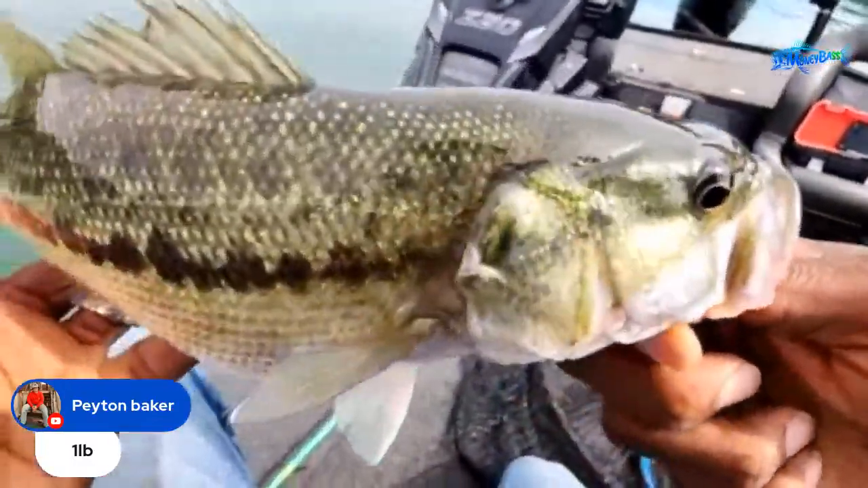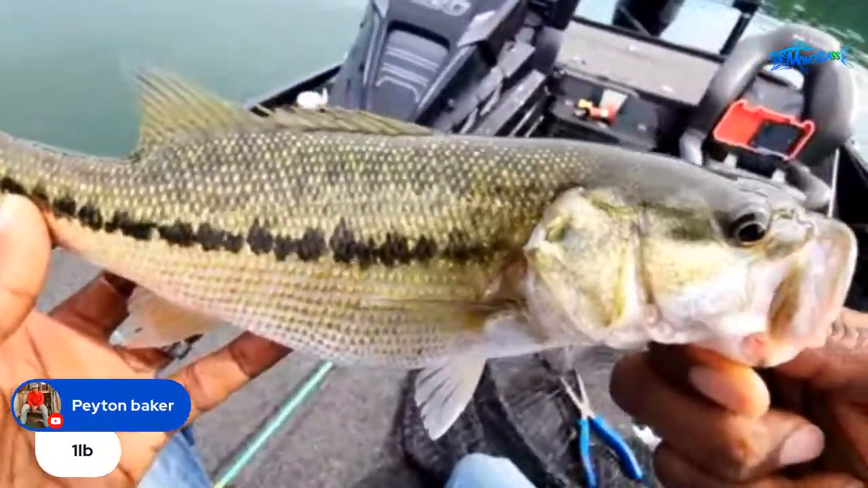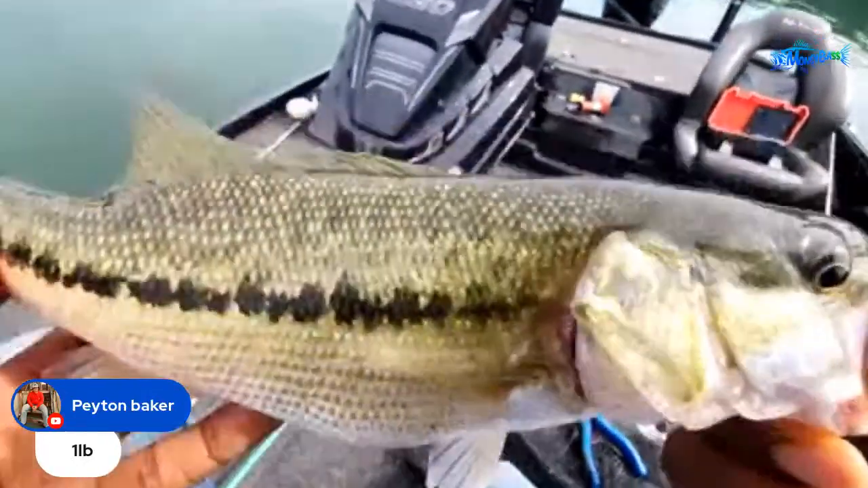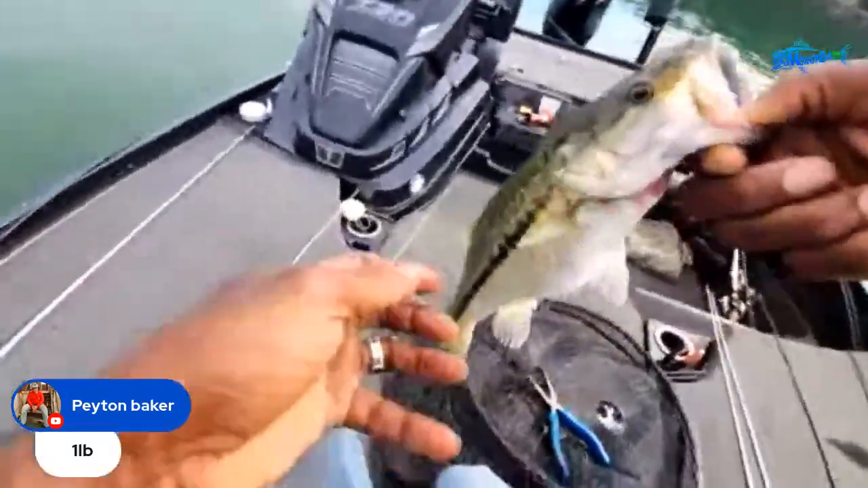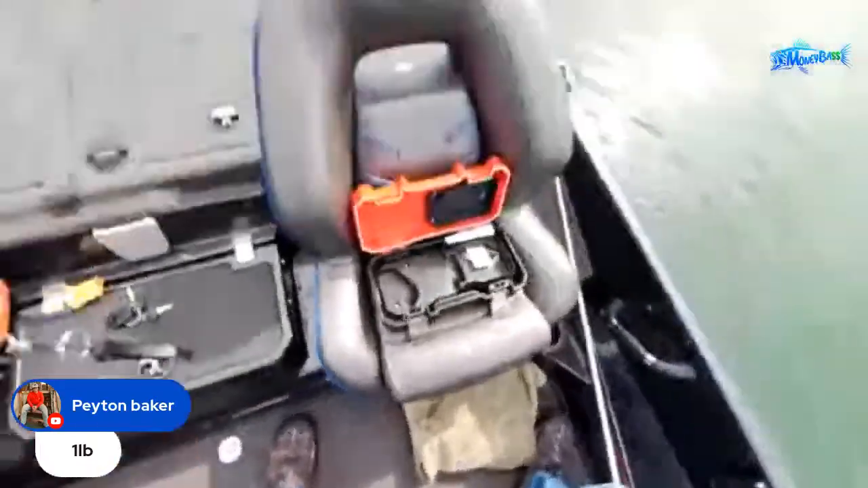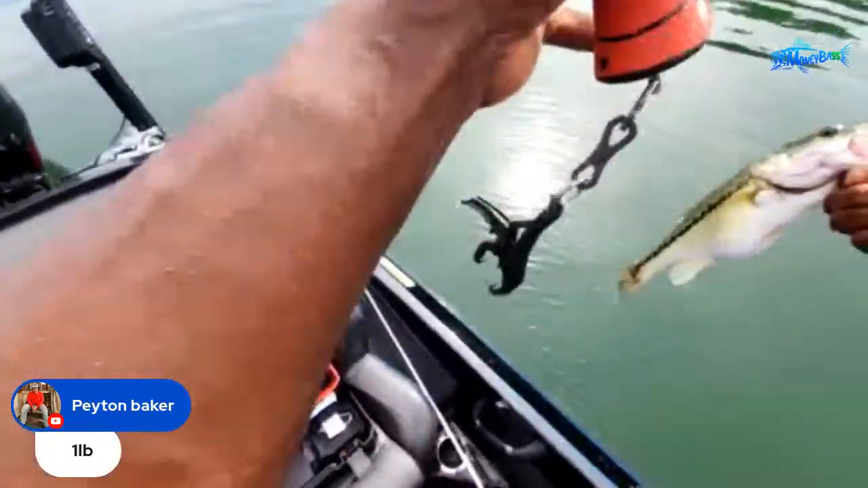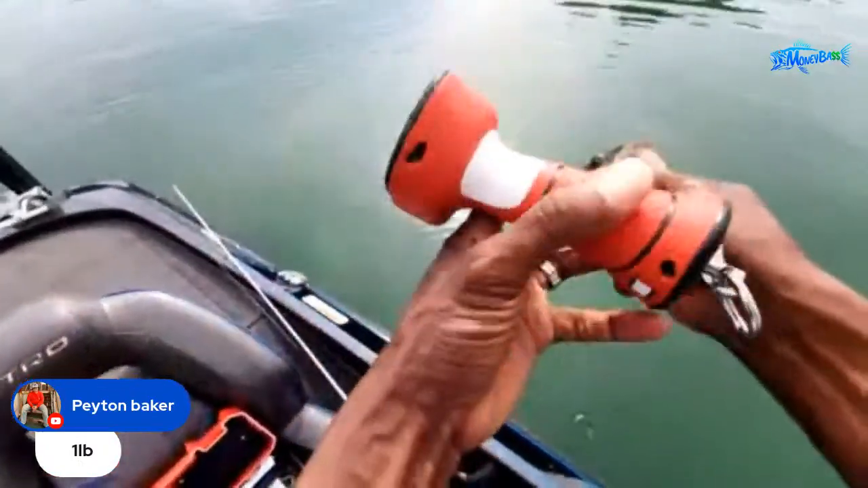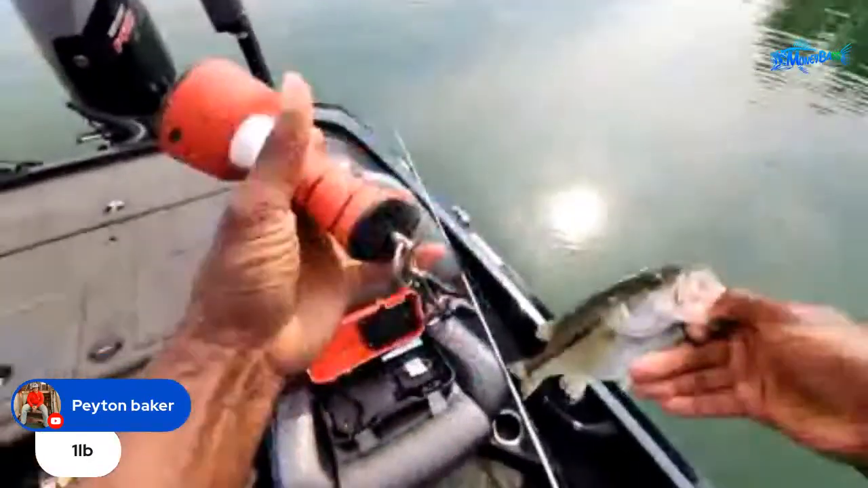Fish number 3. What do you guys think? Anybody want to drop a weight in the chat? We've been rolling about 26 minutes, guys, and have fish number 3. What do you guys think the weight on this one is? I'll give you a hint, this one's probably going to be the smallest one. I see Bill Meeks dropping in 1 pound 5 ounces. Let's get the scale zeroed out. You guys see it's zeroed out right there?